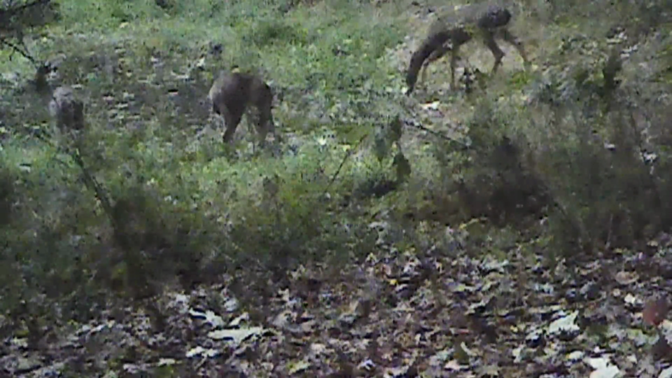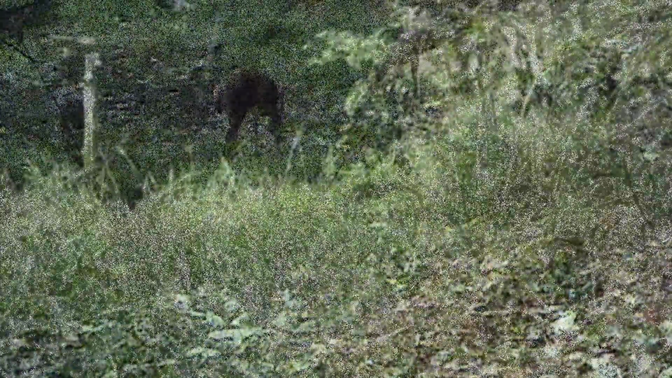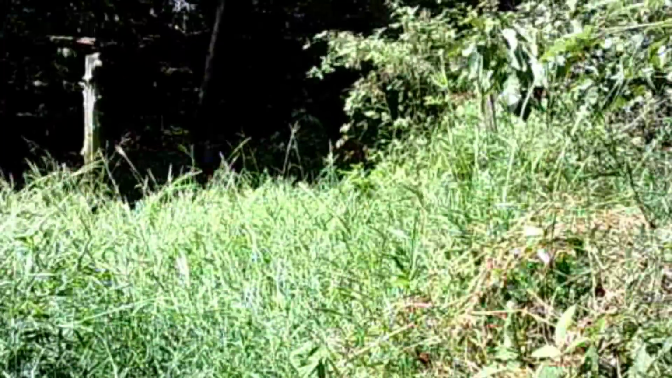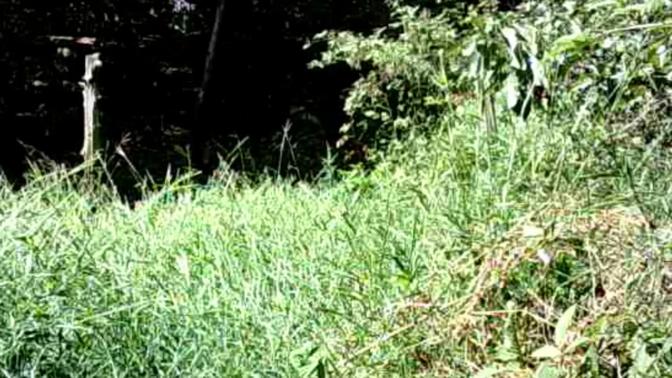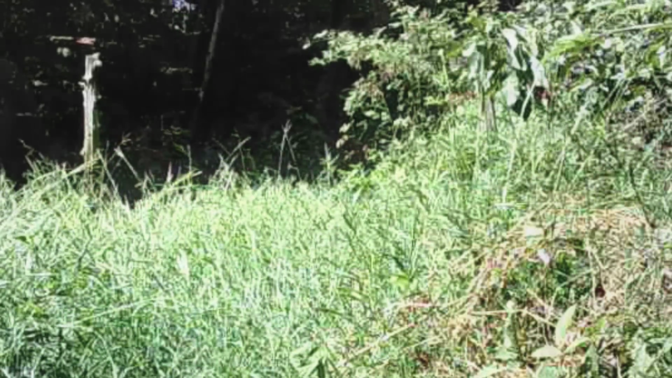And they're running every which way. But they settle down. The herd's at the pond. On the other camera, you can see the weeds here, but they're just about gone. Just about on their last leg here.